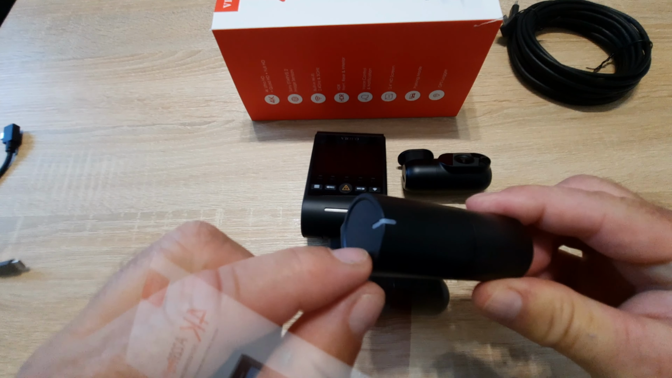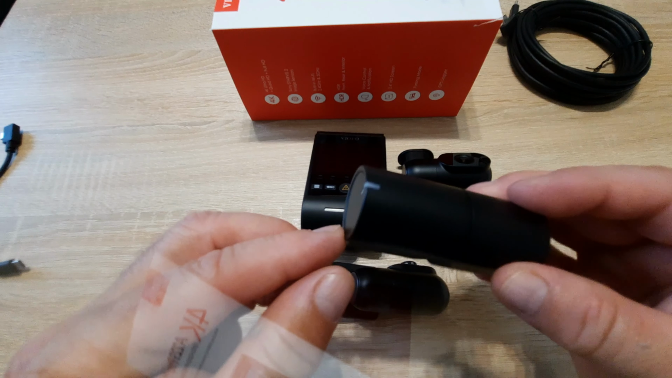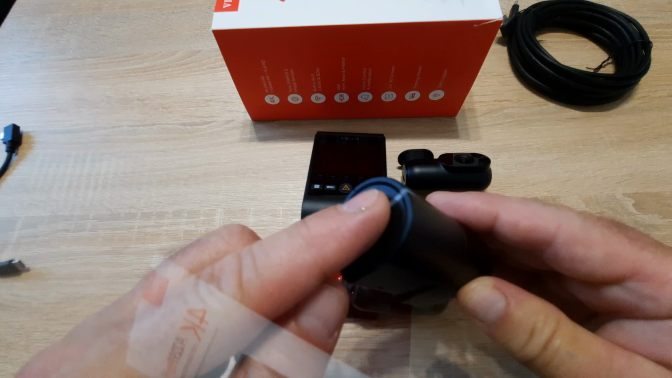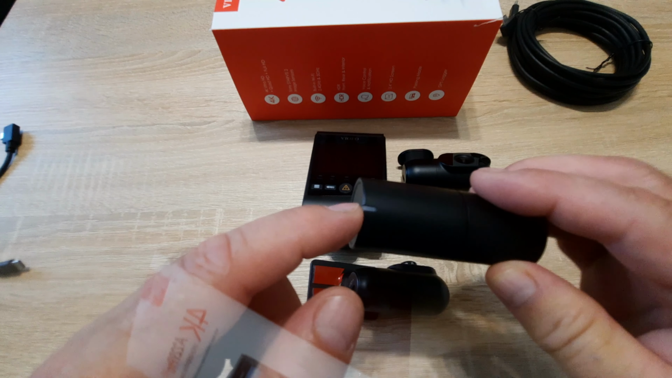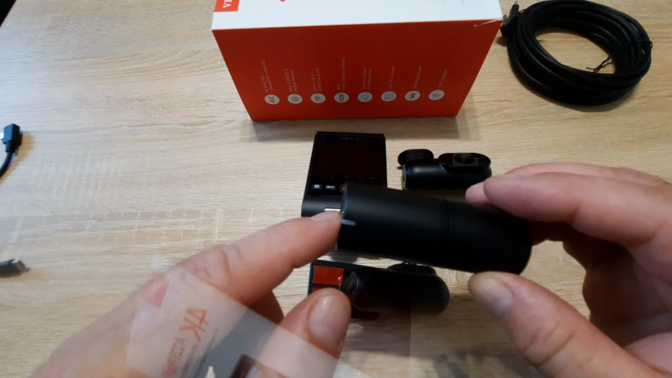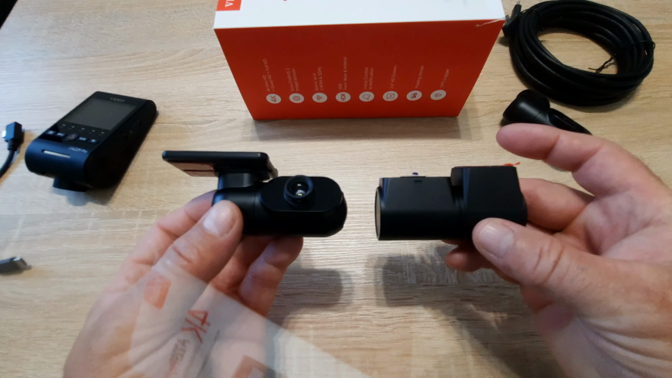Here I see a white part. It was not mounted yet. Here is a white part, here is the LED. I don't think I will like this LED. Maybe I will cover it with some duct tape if they will not offer the option to turn it off. I don't want lights to be in front of my eyes.